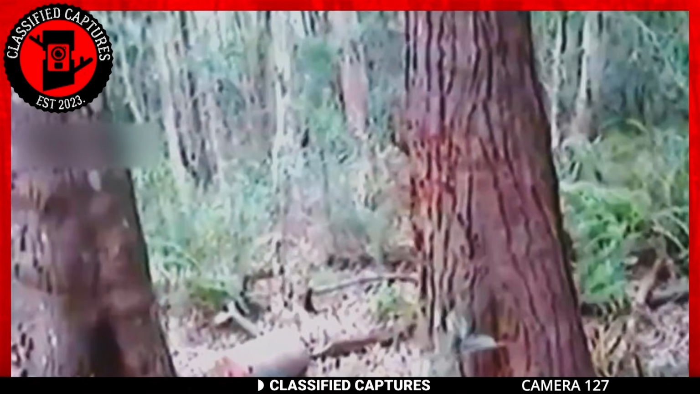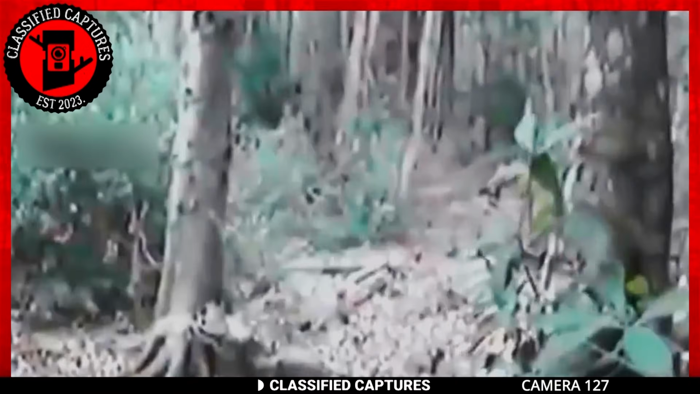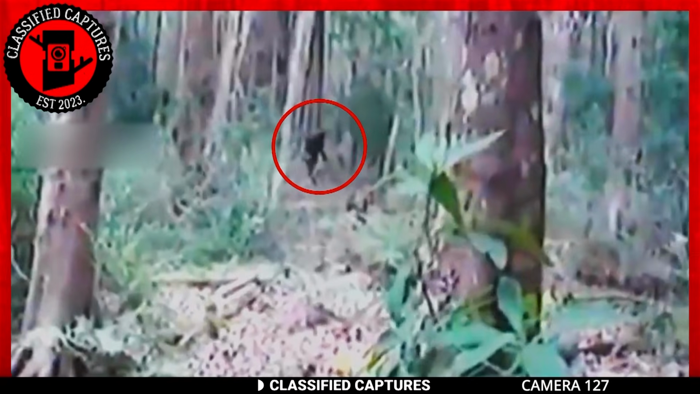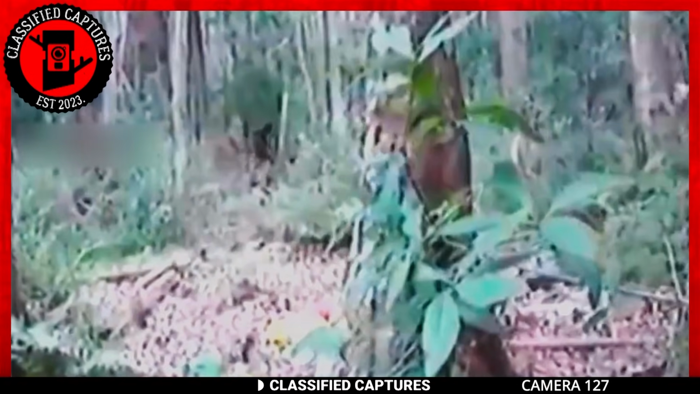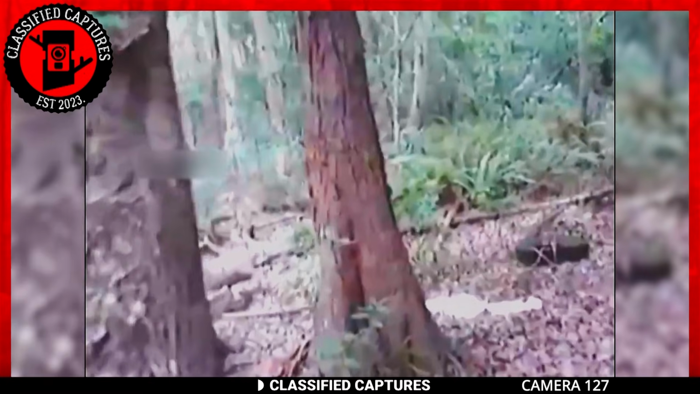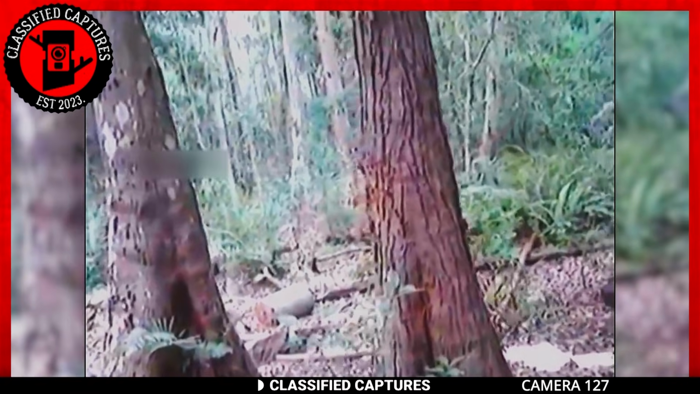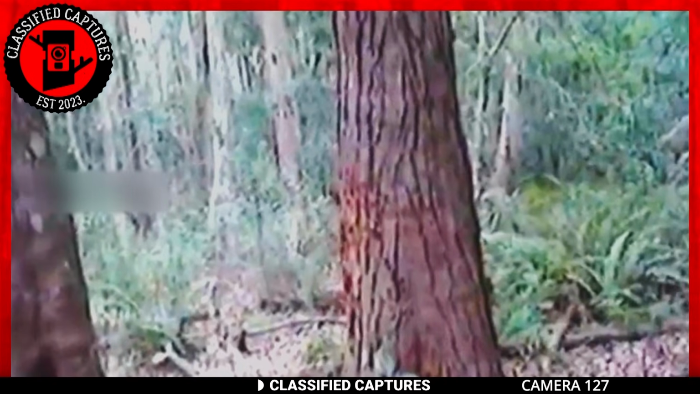The individual behind the camera appears to be taking precautions, maintaining a safe distance from the enigmatic figure emerging from the underbrush. And what we see is a creature that has stirred imaginations for generations: Bigfoot. With its intriguing mix of human and ape-like features and its towering presence, it's no wonder Bigfoot remains an enduring enigma. Now, if this footage is genuine, then you have to wonder, where is this creature headed?